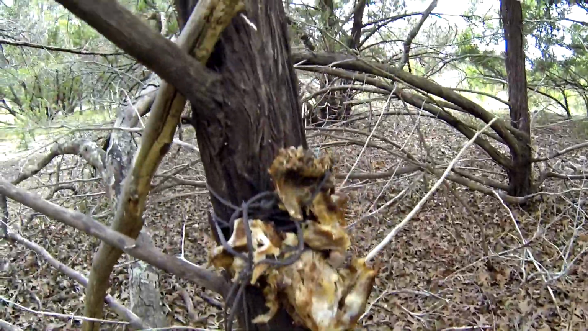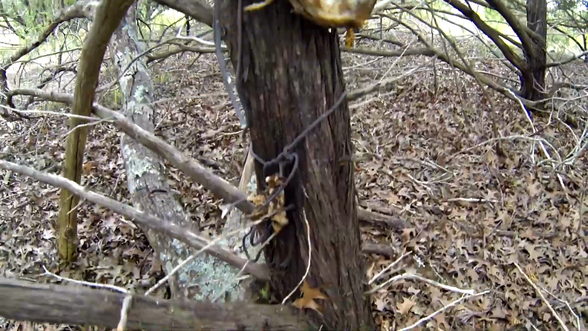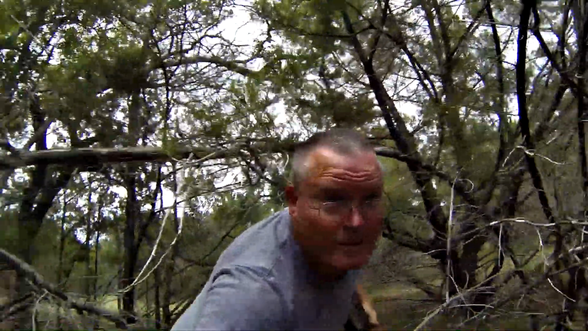But it looks good. Now I'm just gonna cut this 550 cord off and throw it in the trash can so it won't cause any kind of issues with the animals. And we're done. Okay, area's been cleaned up. 550 cord's been put away in a little baggie in my cargo pocket. Got the camera here, and we're gonna go check out what's going on. Hopefully we get some good footage.